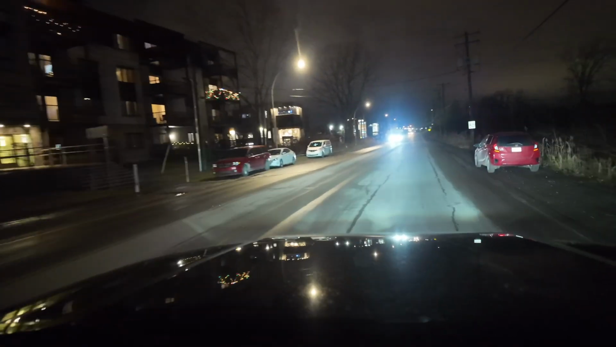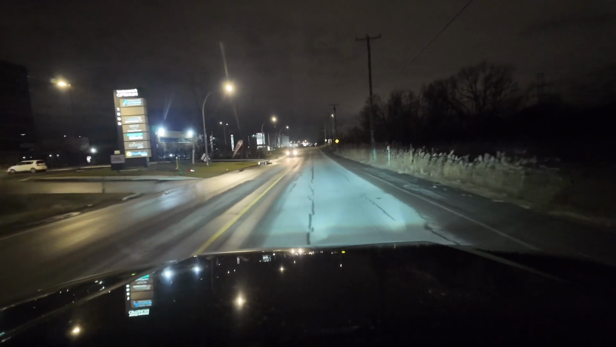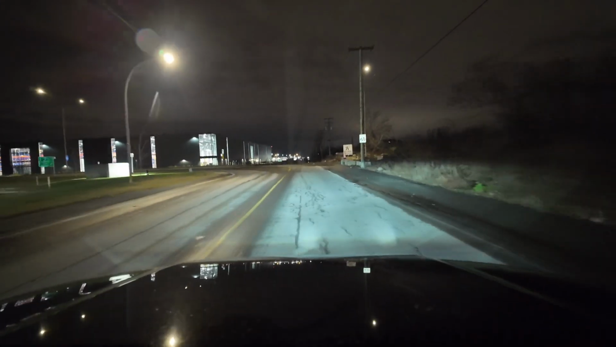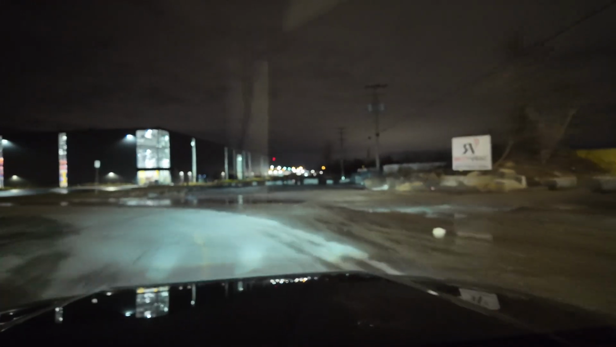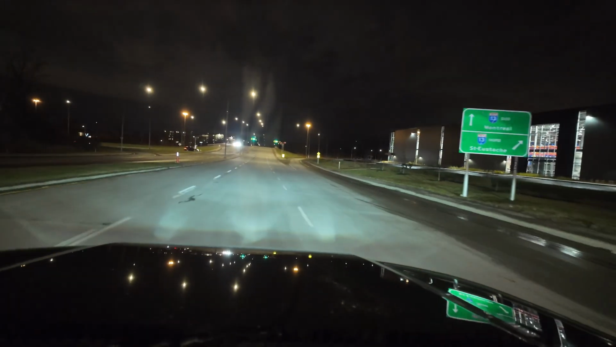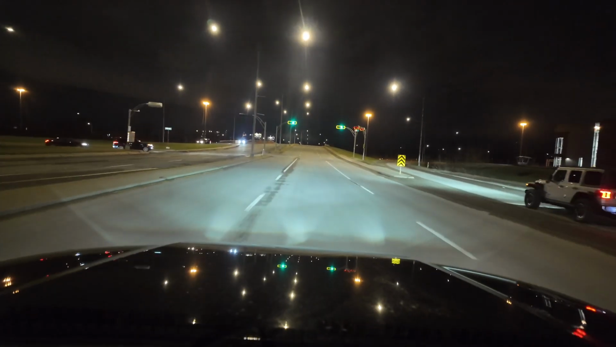The problem is nowadays on Amazon, you buy a bulb, they say, oh, it's 100,000 lumens. Buddy, 100,000 lumens, it will melt your plastic. If you install that, you would melt your plastic. But I'm just saying, no over. These lights are 20,000 lumens, 10,000 each. Each lens is 10,000 lumens. So when I tell you that they're insanely bright, believe me, they're insanely bright.